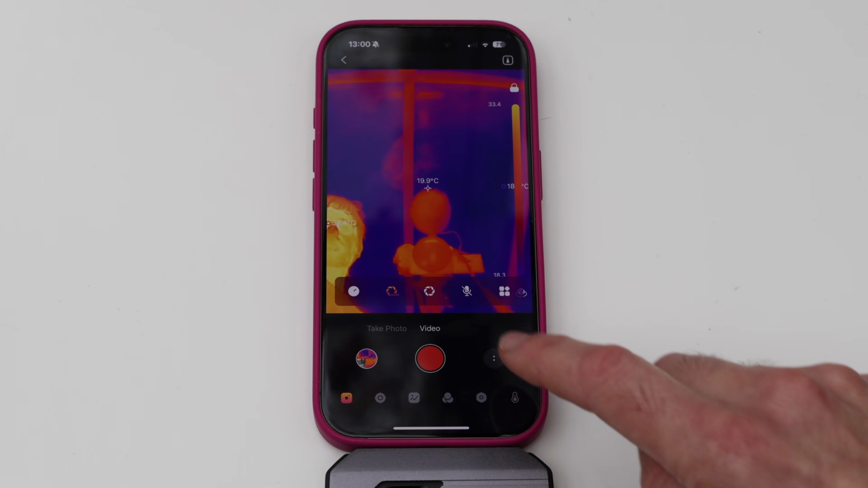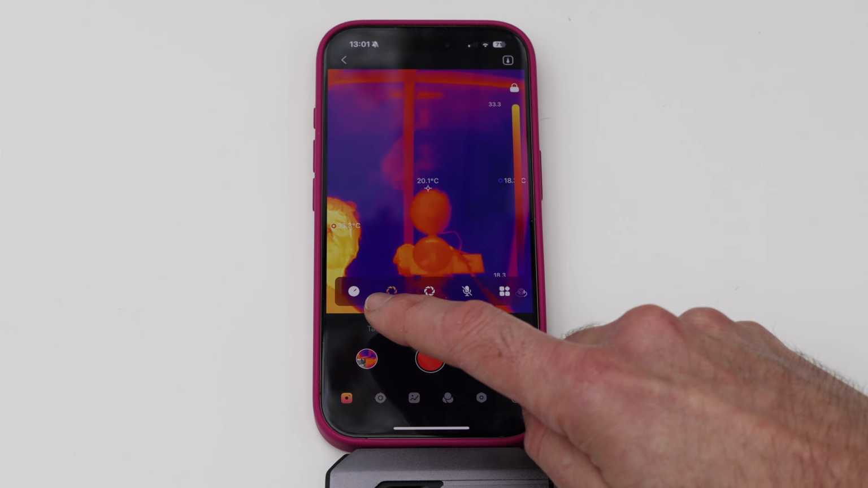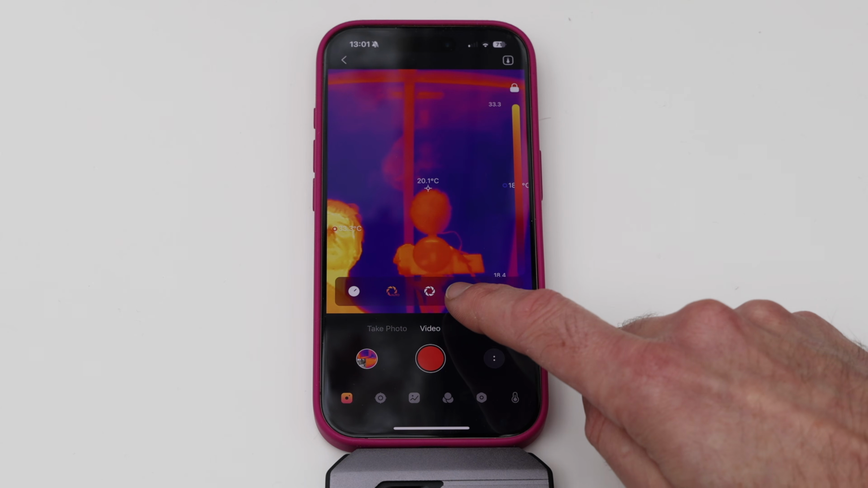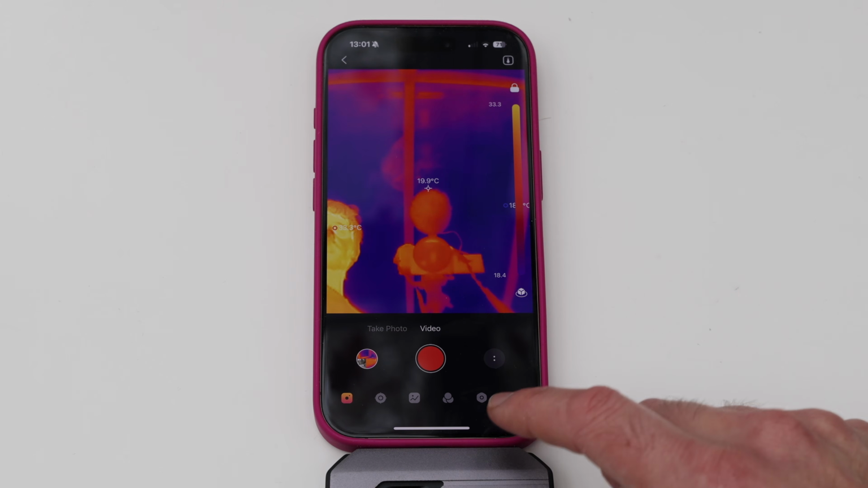And you can click this little button here and you get other options. So you've got a timer mode if you want to do a timer like any other photo app. You've got a timer, manual aperture, automatic, and also you can unmute yourself as well if you do want to talk while you're walking around, which is actually really useful.